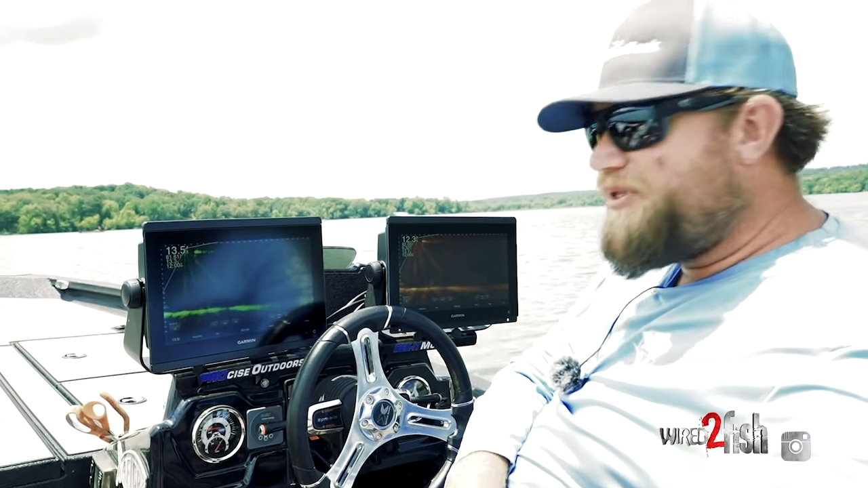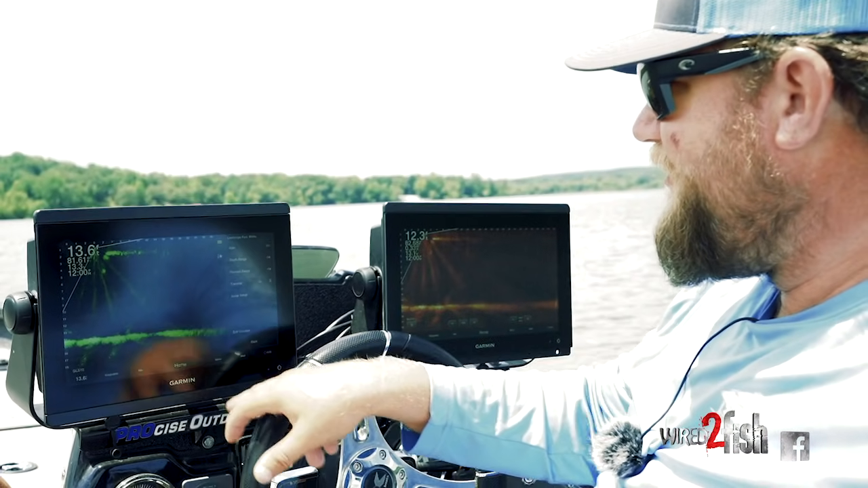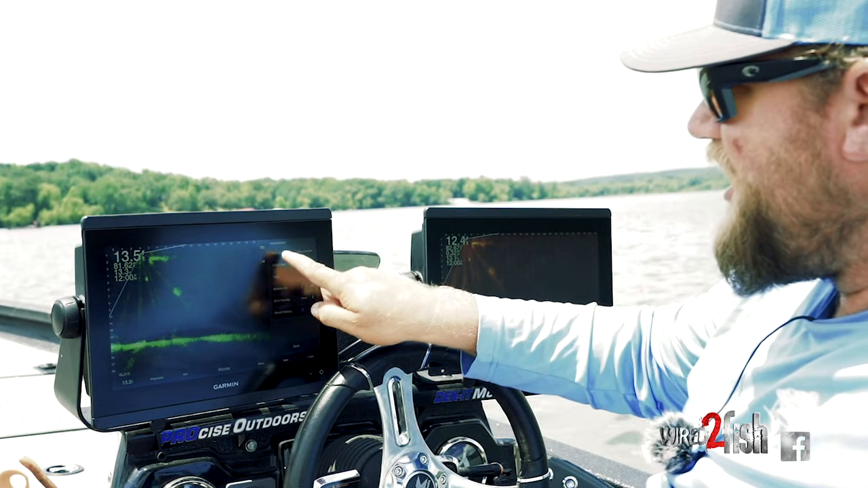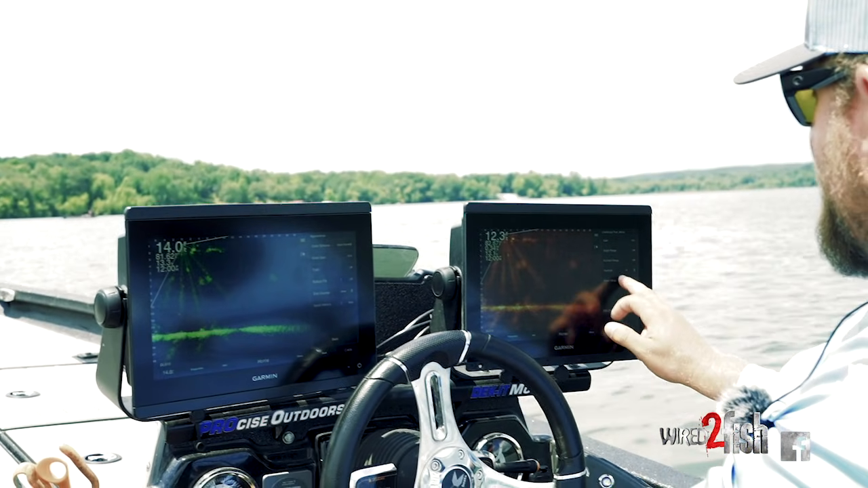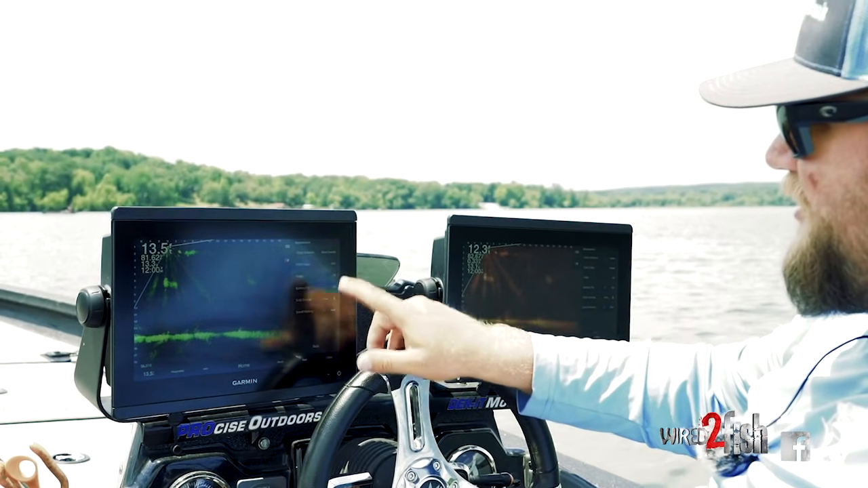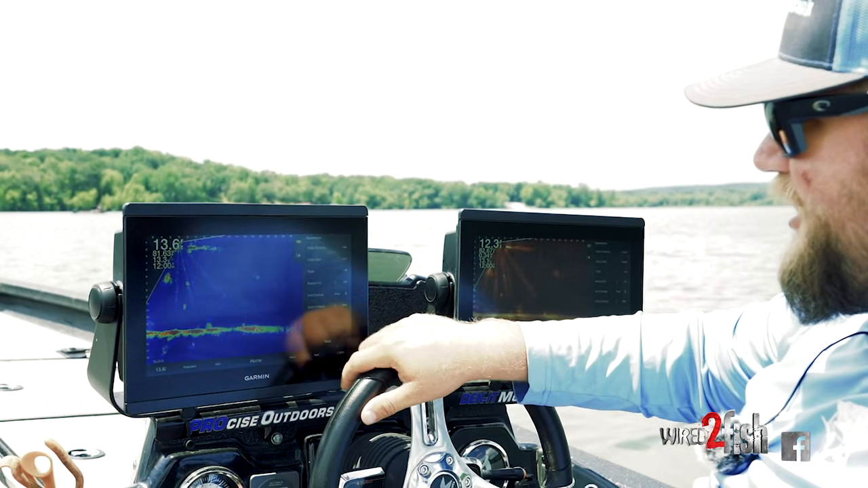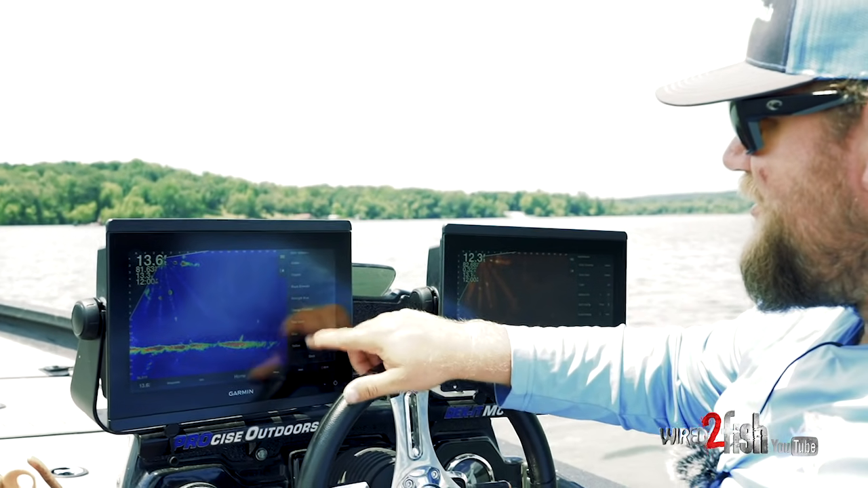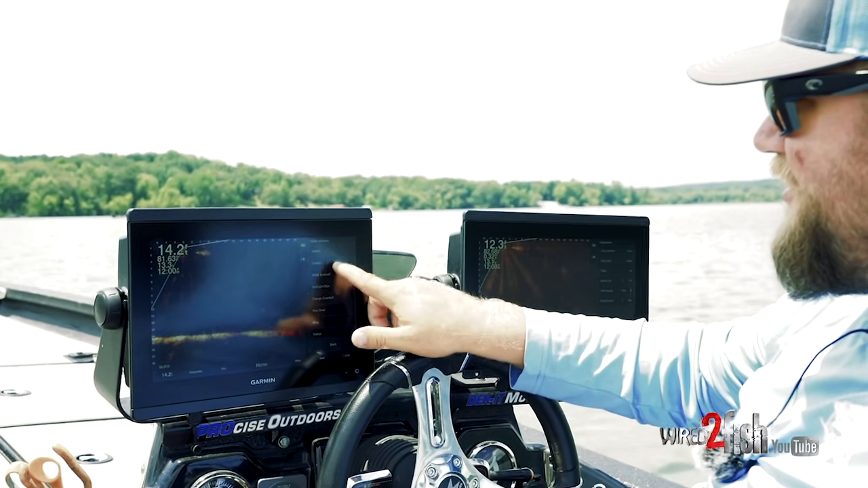But it's a very simple thing to change if you're wanting to try it out. Just go into your menu, sonar setup, and under appearance, you've got color scheme. So as you can see here, this one's on amber and this one's on black emerald. Open that up and I've got all these options here. There's what I call Lowrance blue. There's your amber. There's copper.